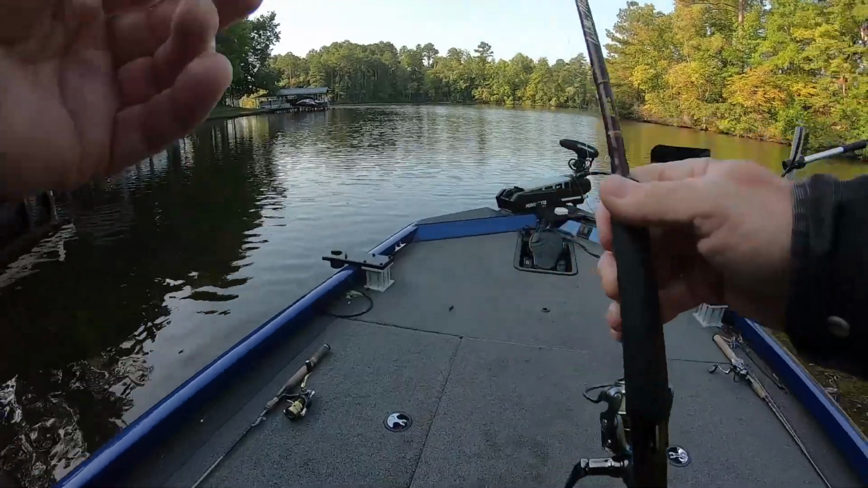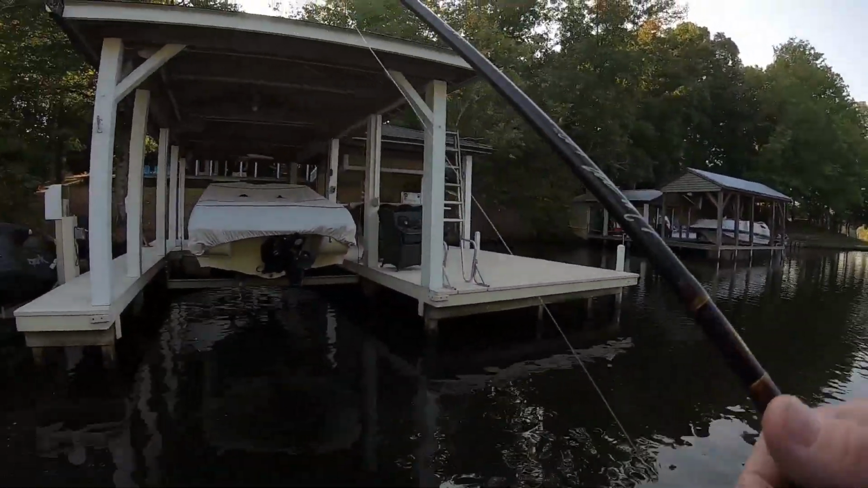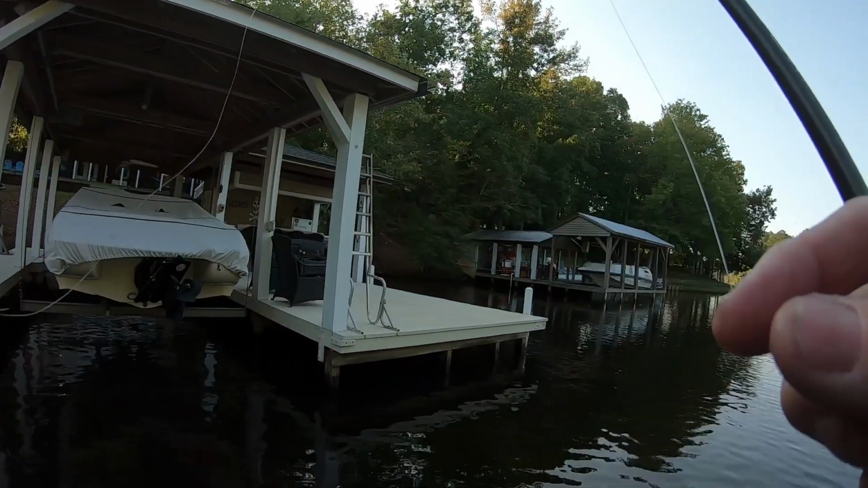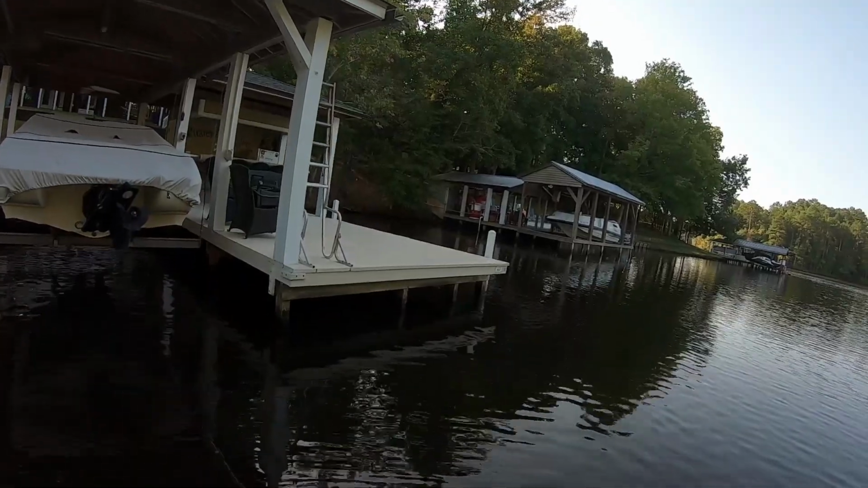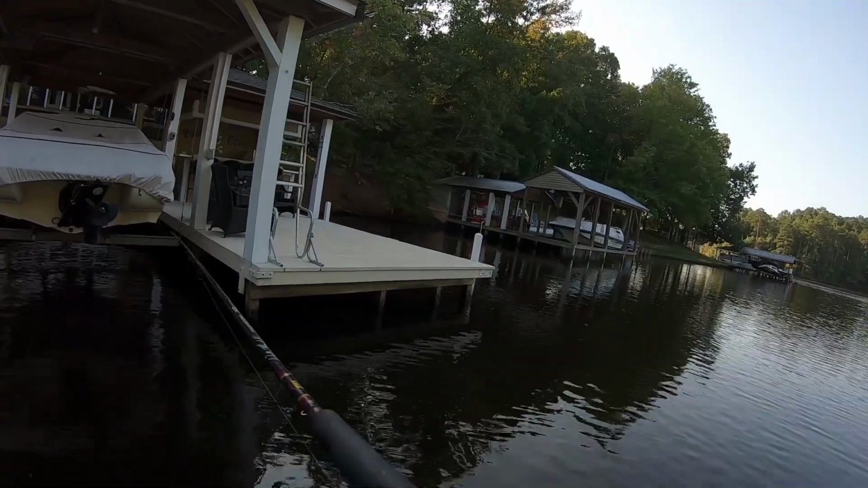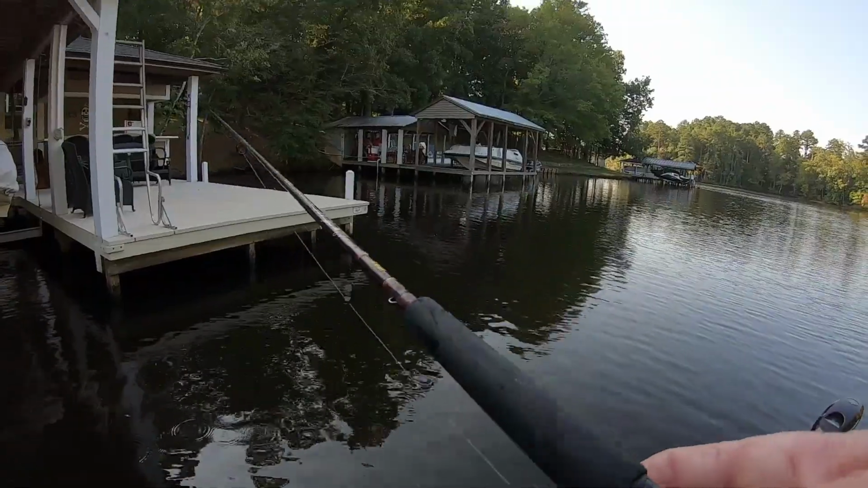This hook's a little too big for this Tweety Bird, but I'm gonna use it. The size 8 I had on the other rod is too small, and when you put it in here and go make the turn, it just breaks the nose out. This is a number 6, so you really need a number 8. But you gotta watch, you can bust the nose of the bait putting a small hook in it, because the J turn in the hook itself is too small and it won't make the turn.